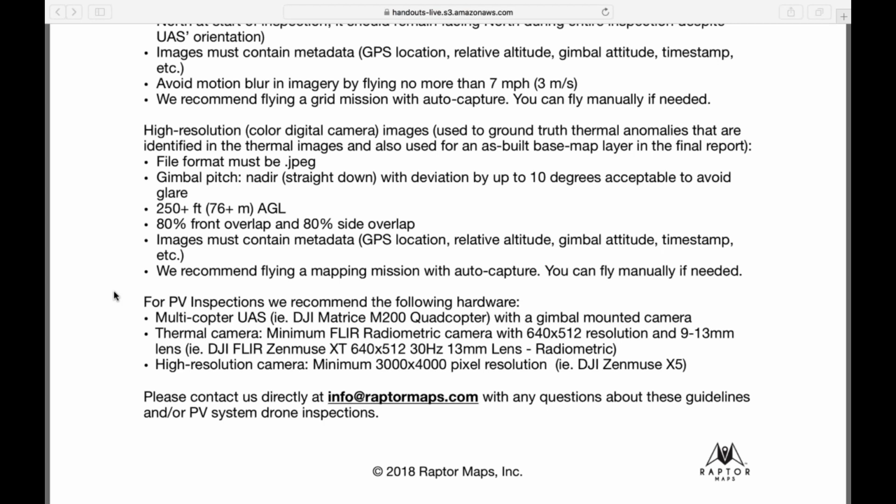You have a FLIR Duo. These can be problems if you don't have GPS stamped with them. It just takes that much more processing time. If it's not radiometric images, that can also take more time to try and get it right. So just having the proper equipment to get into this space and do this type of work, you gotta bite the bullet sometimes.